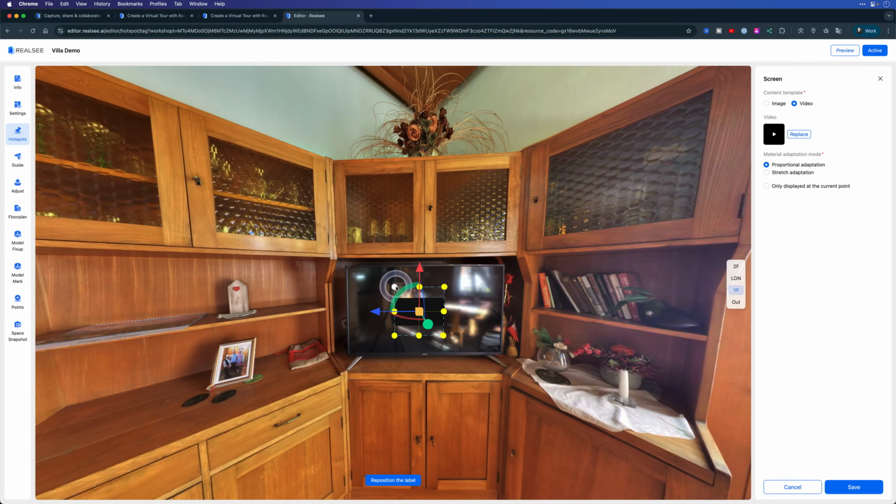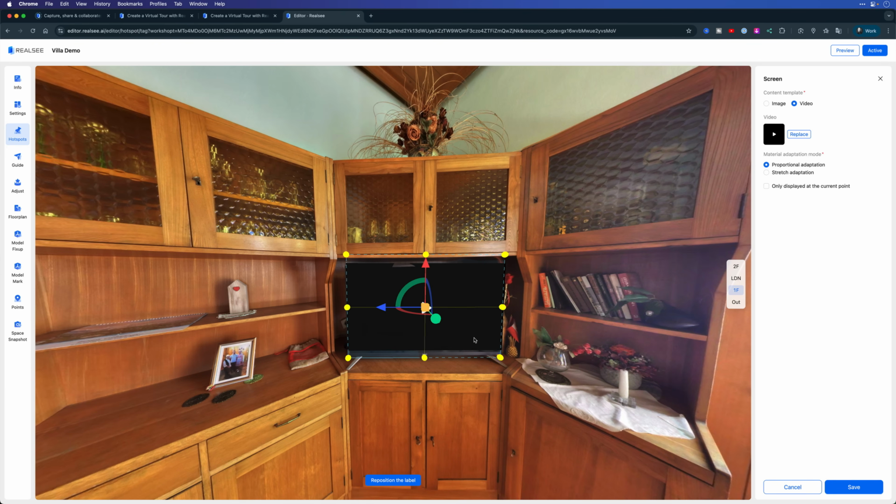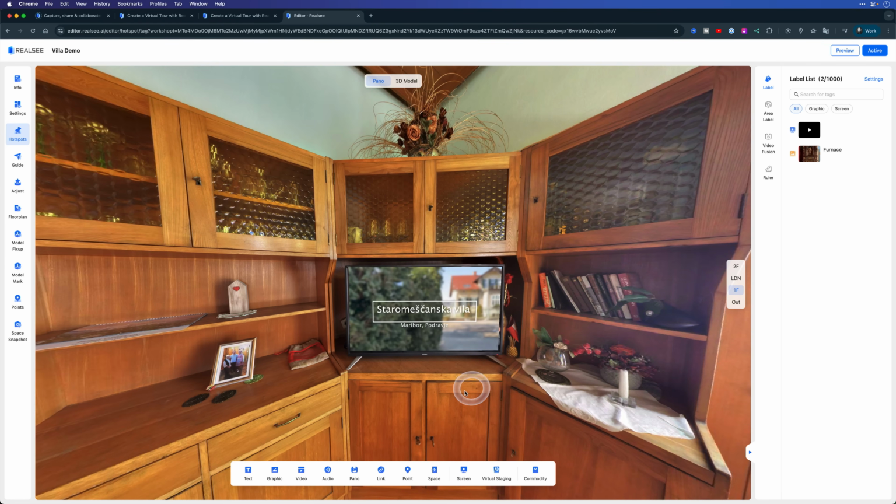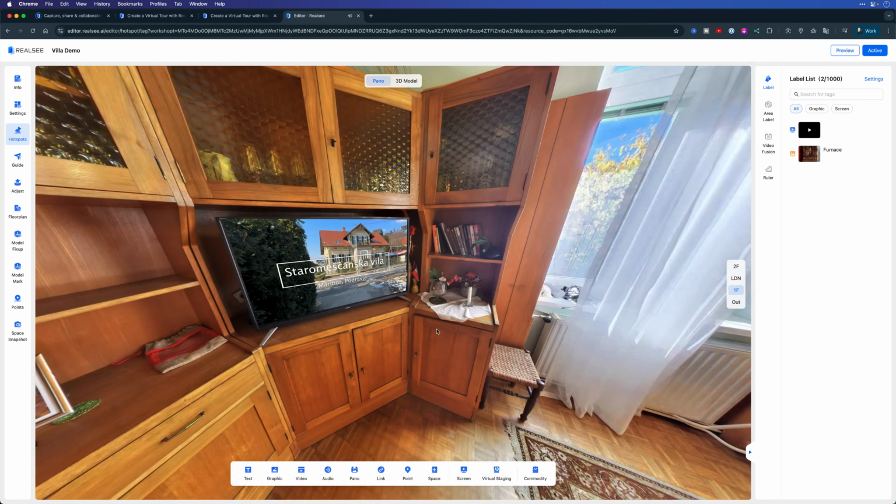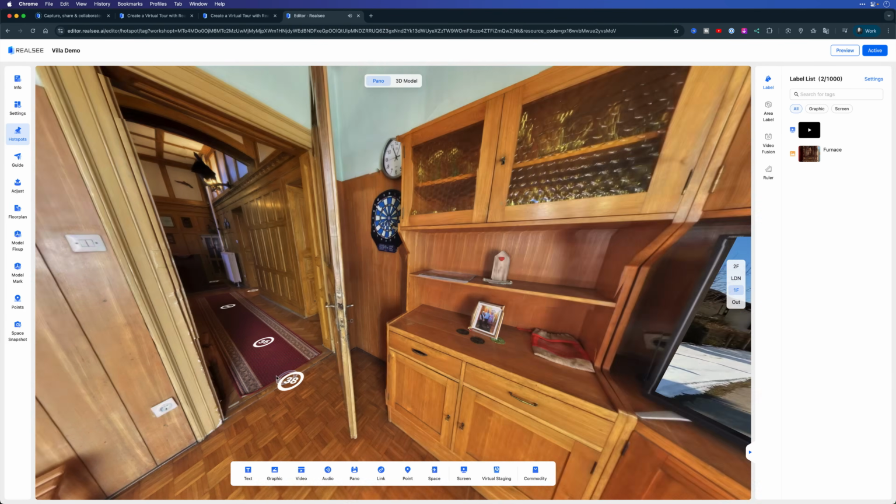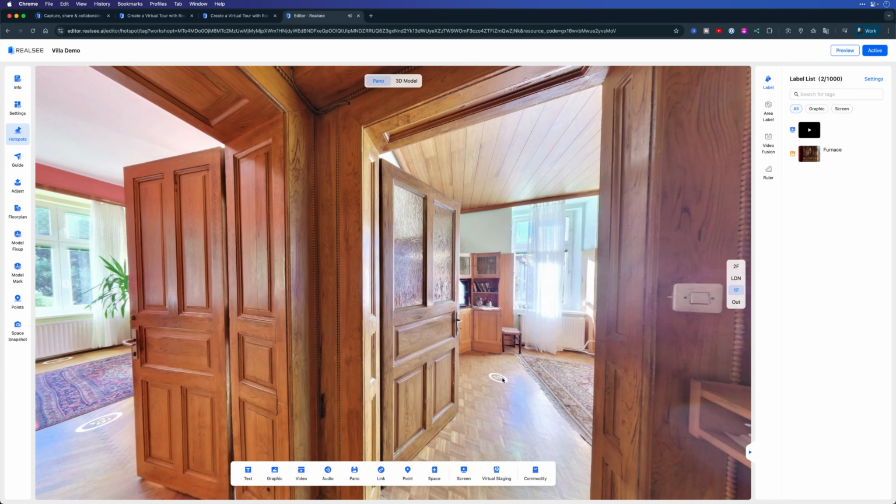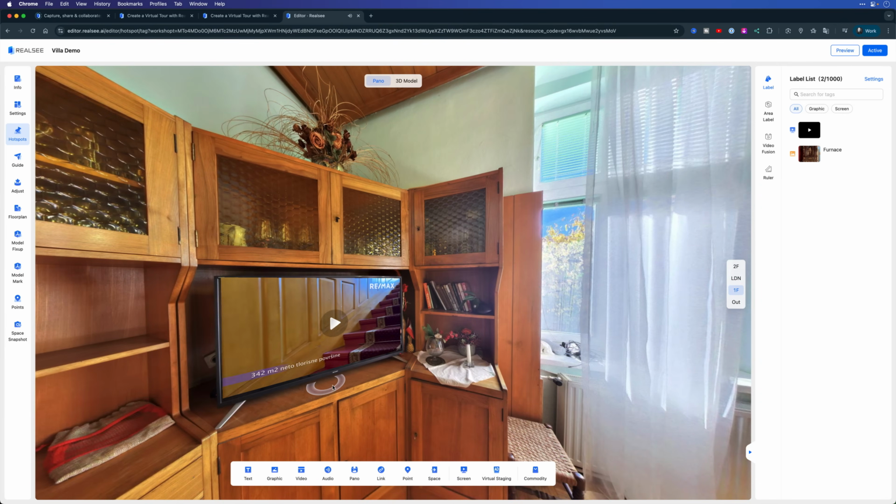It may take a little bit of adjustment to get it just right, but we can scale this into place, move it up and down, forward and backwards, and get it positioned as closely as possible to that television monitor. I'll go ahead and save that. And now we can see that video playing right here in the kitchen. And if I jump out to another room, let's say we go over here, and now as I walk into that room, we'll see that video playing.